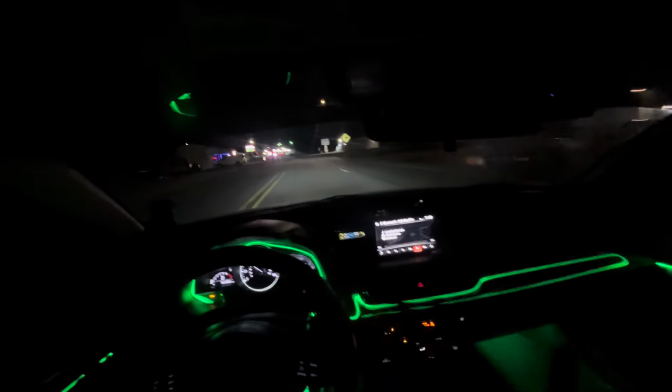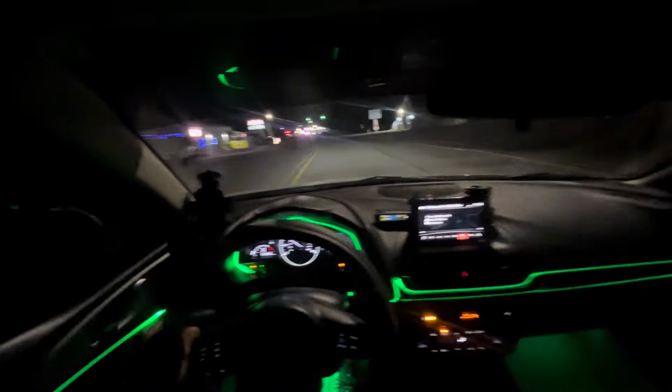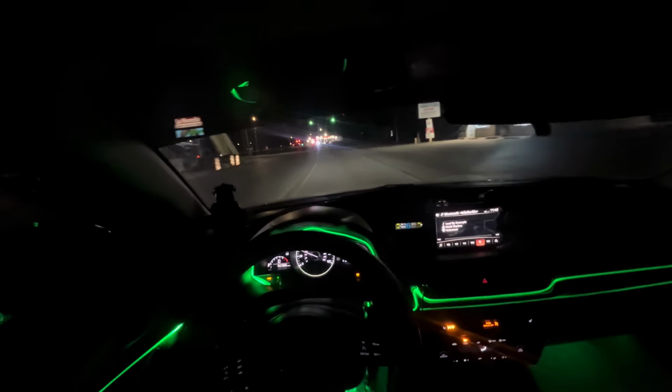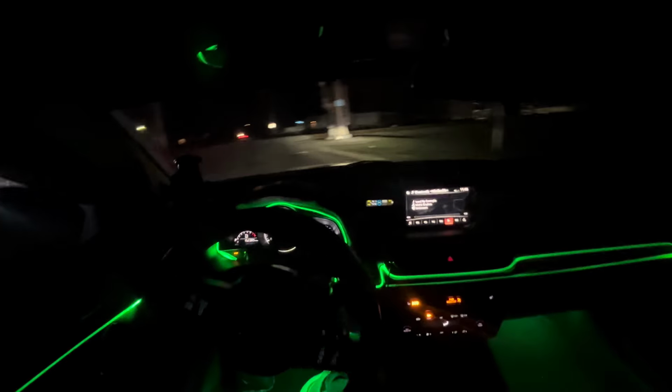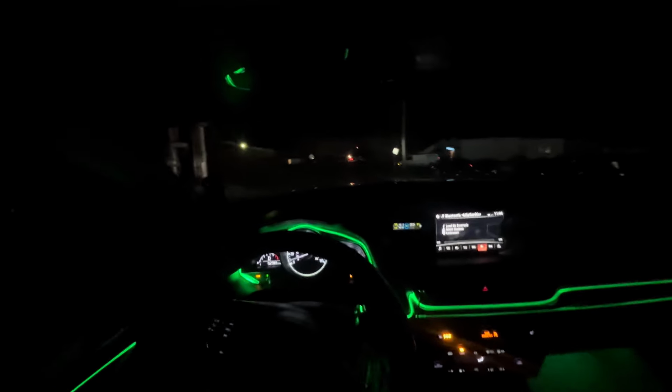My spare tire, I mean, I get it, it's for emergencies, but Jesus. Come on, man. I keep putting this on. I hate this turn. It's so stupid. Let me be careful right here with my spare tire.